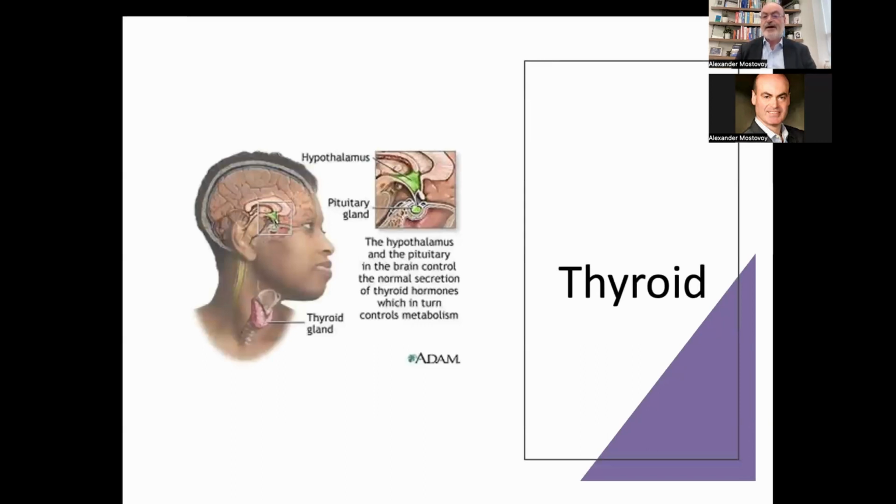We're also looking at the thyroid. Sorry, at thyroid. I just remembered my anatomy professor who was drilling us about the hypothalamus. So that was probably why I started with hypothalamus. But thyroid is also very important.